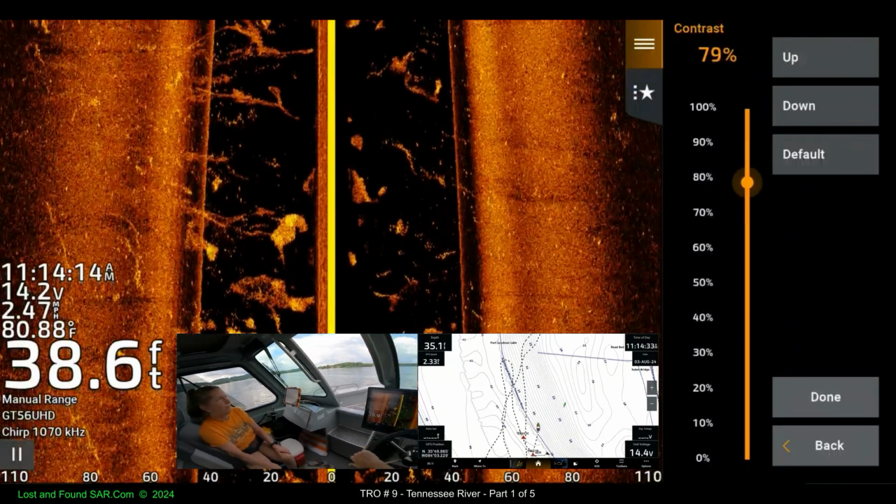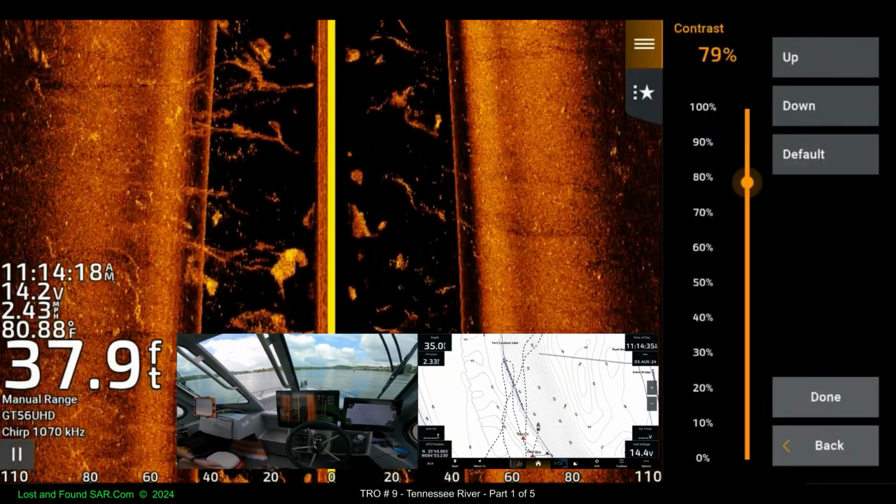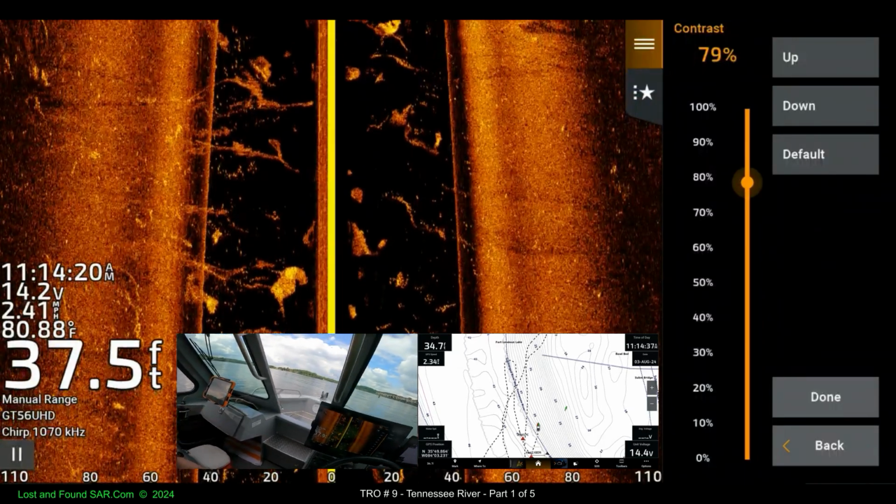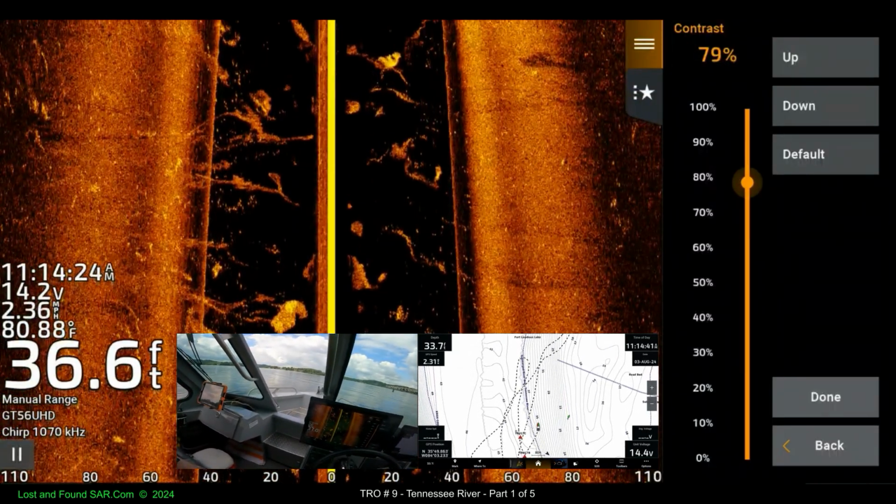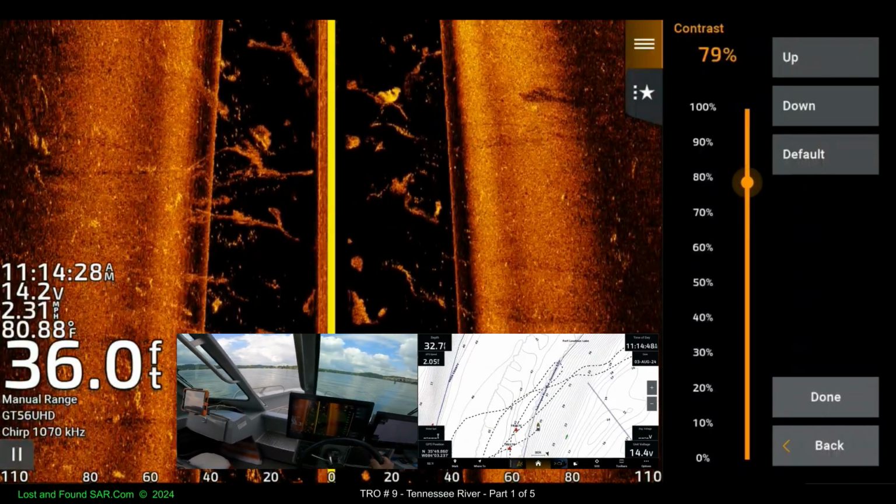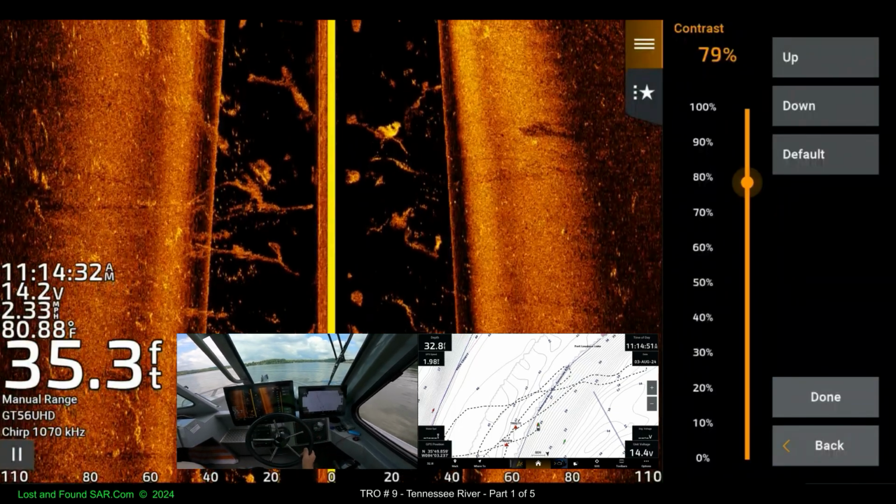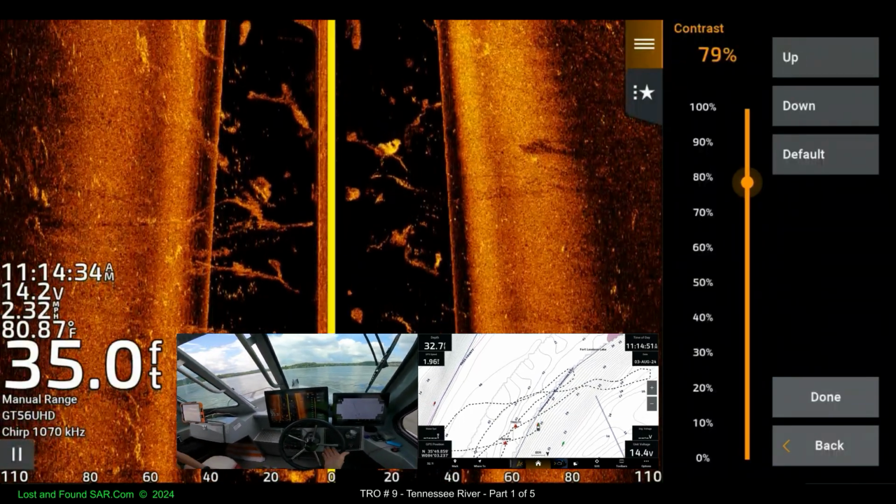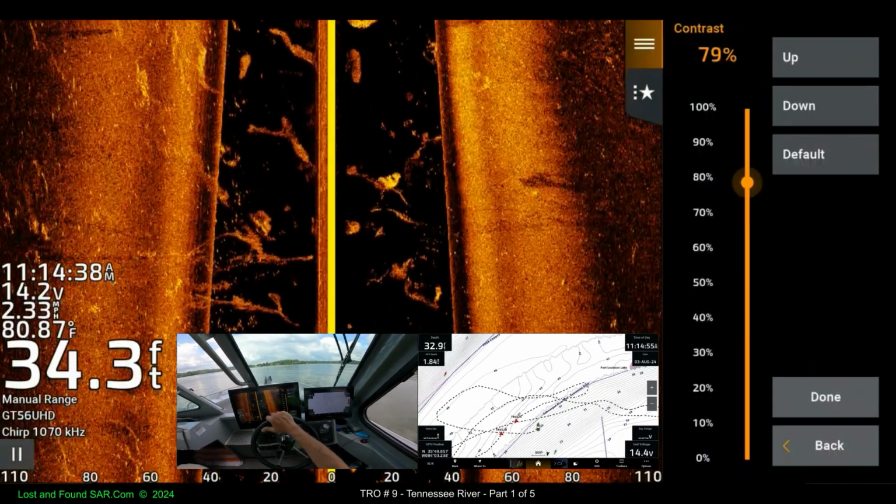On our far left is the other object. Something right there. Let's see if I can. The side of it.